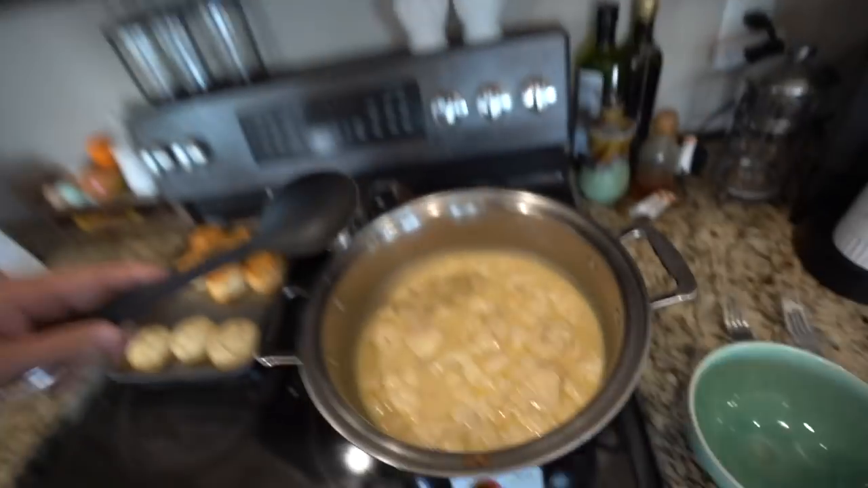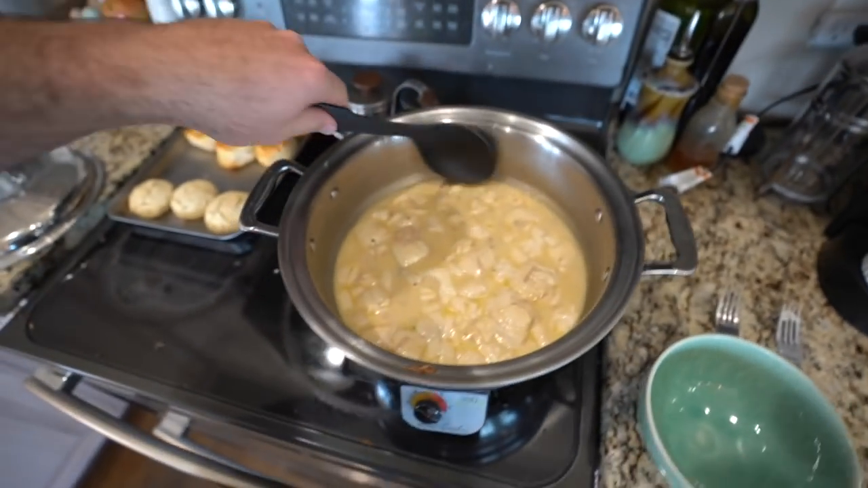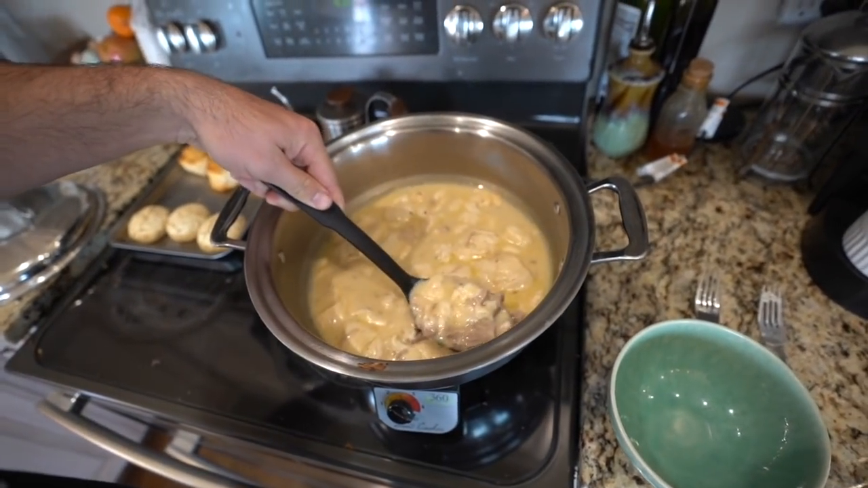All right guys, the rabbit and dumplings is complete. I'm still talking quiet because Ryder's taking a nap now, so it is insanely windy here in Texas right now. But we're gonna do a little taste test on this rabbit and dumplings.